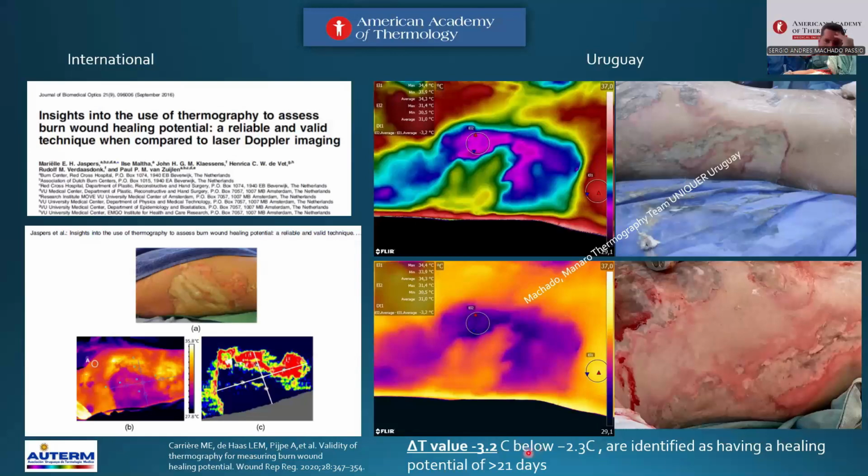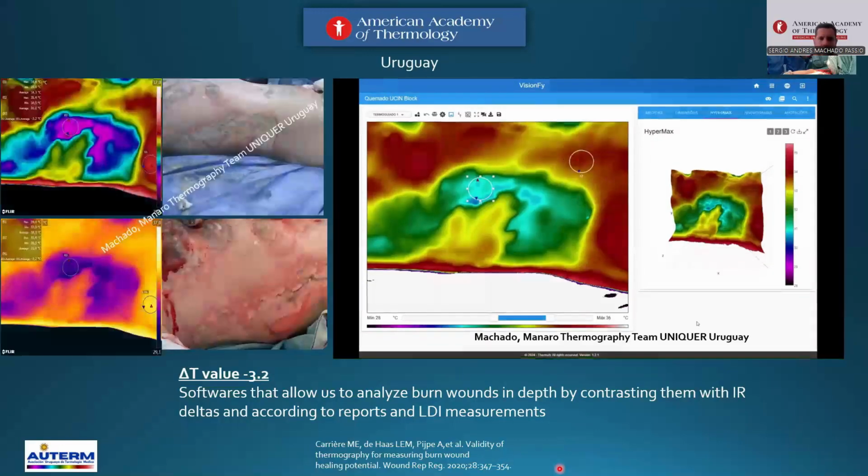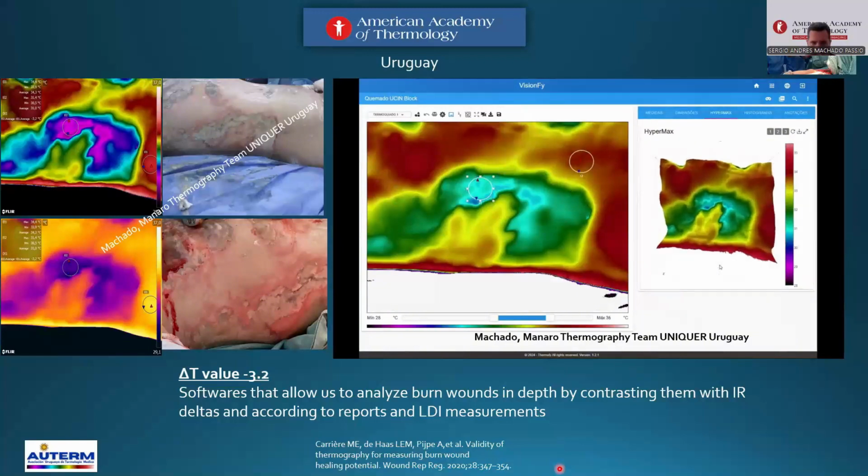And we use other software for analyzing reconstruction thermography in 3D, and we see the depth of destroyed areas from the dermis, epidermis, and hypodermis. Look at that, real time, and at the same time with the surgeon team. It's a fantastic software for a promising future of thermography.